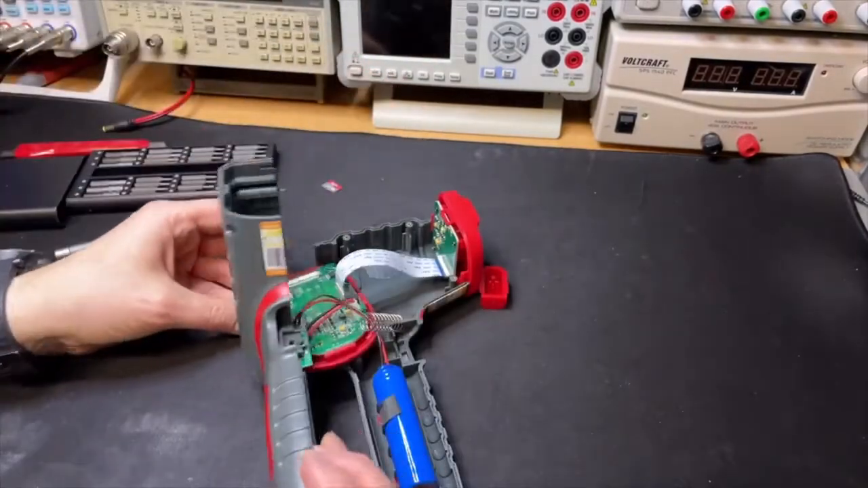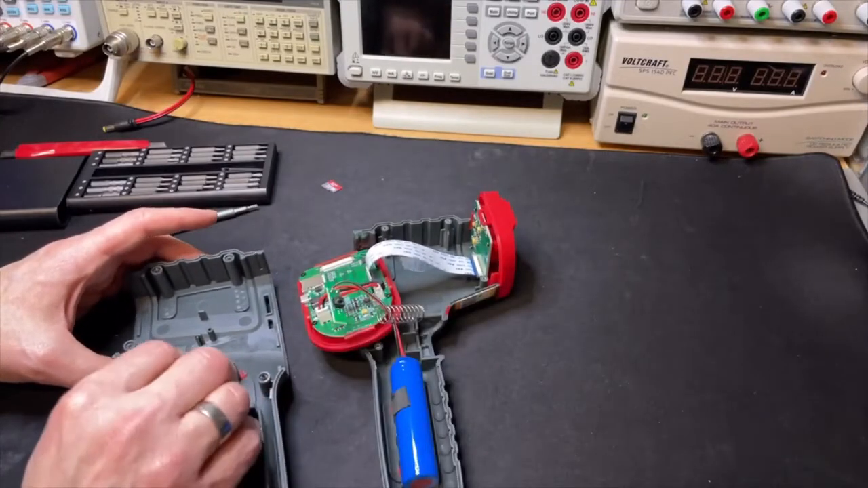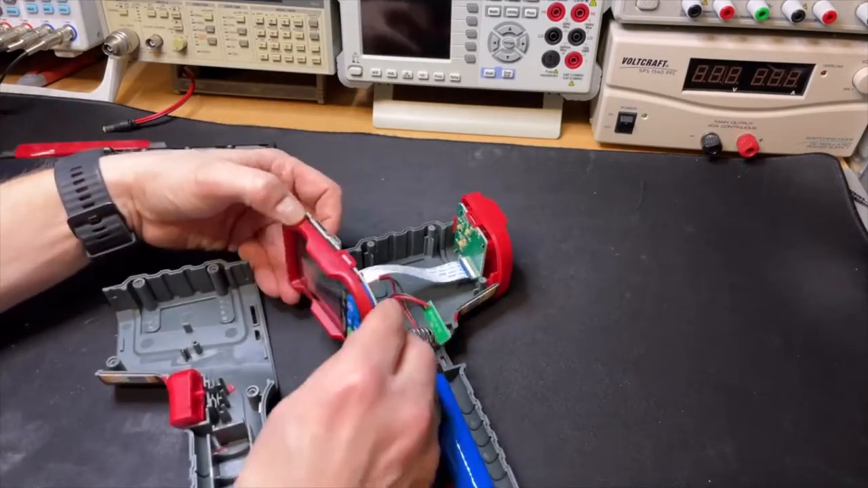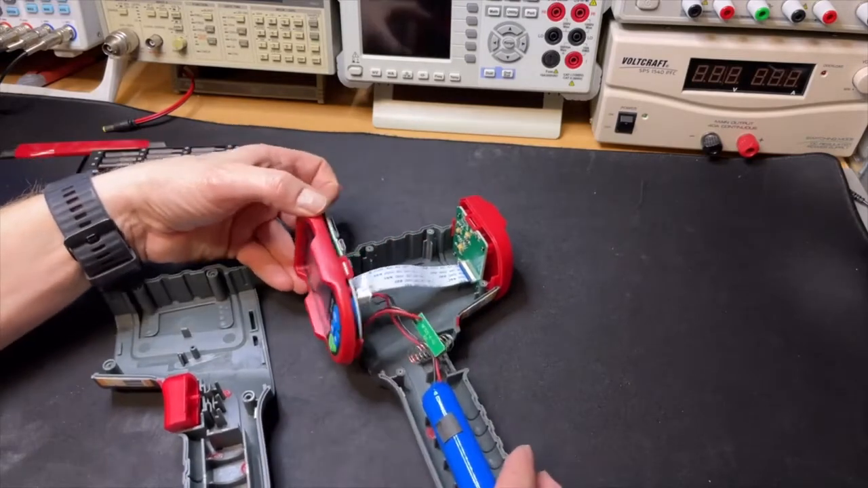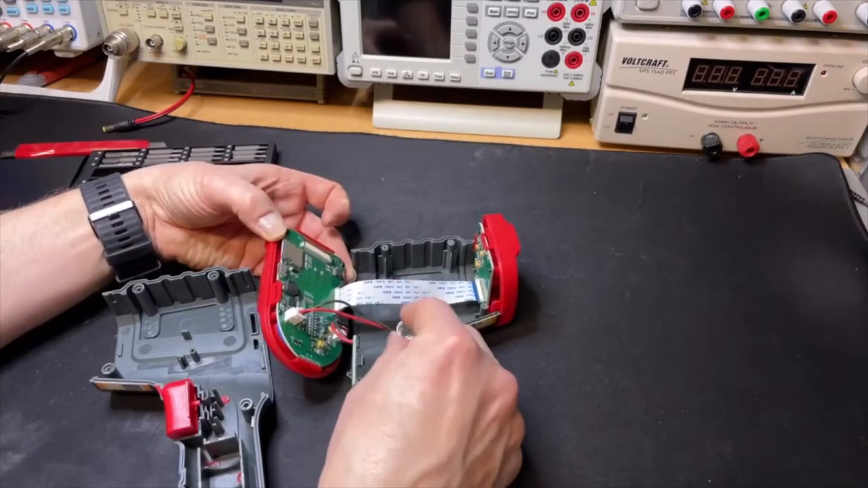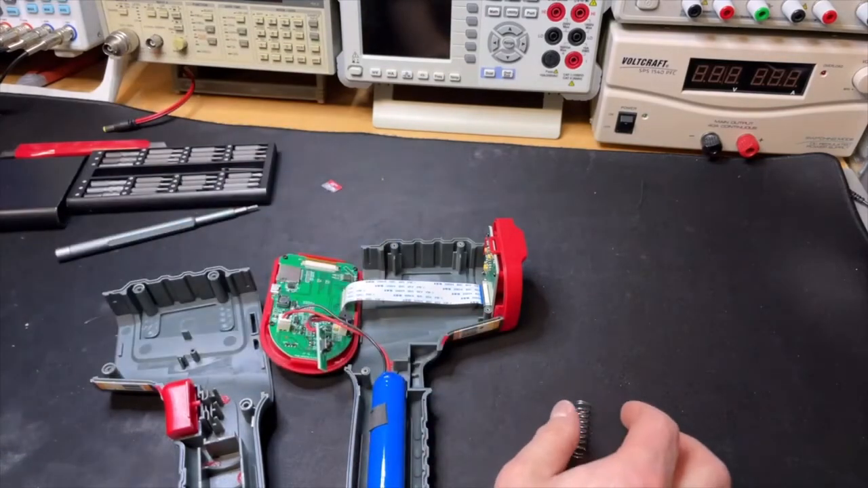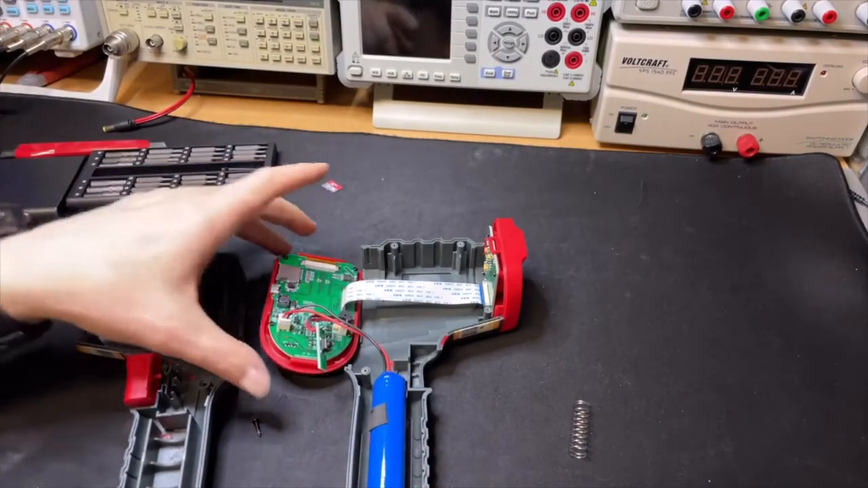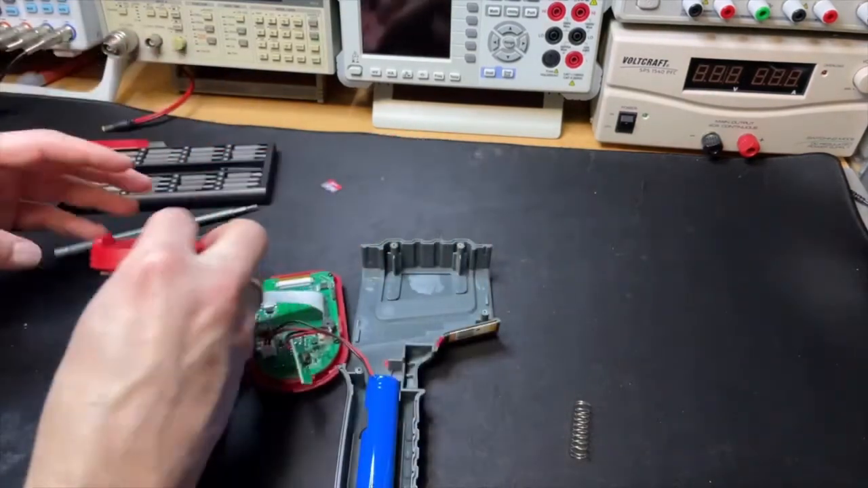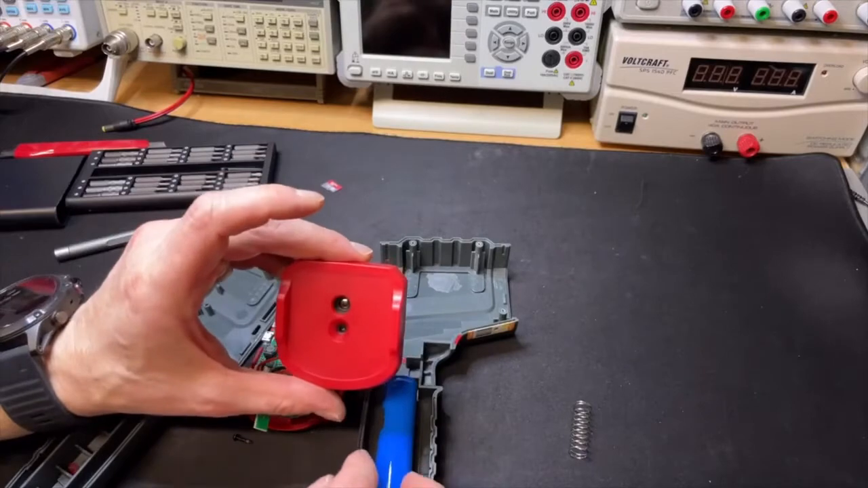Ooh. Well, not much left. There is nothing inside. There is just a display. Well, the fire button. Here are the two sensors.